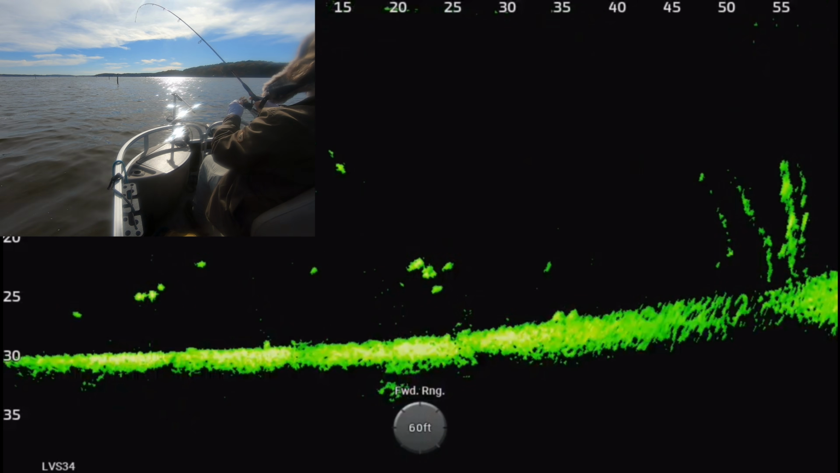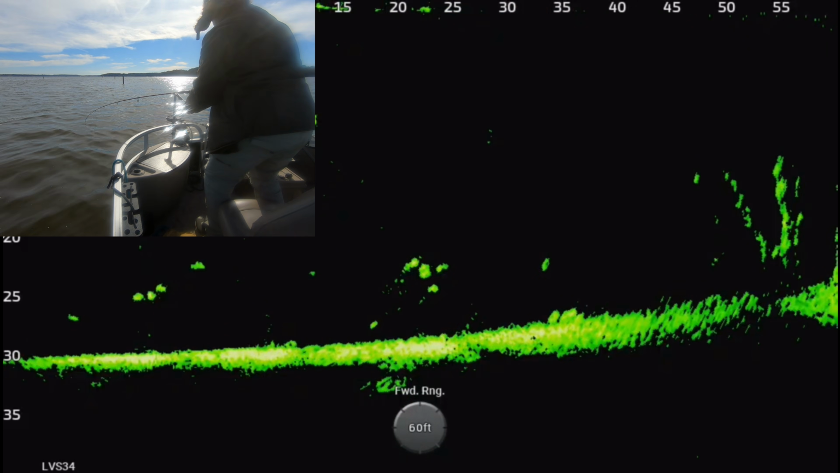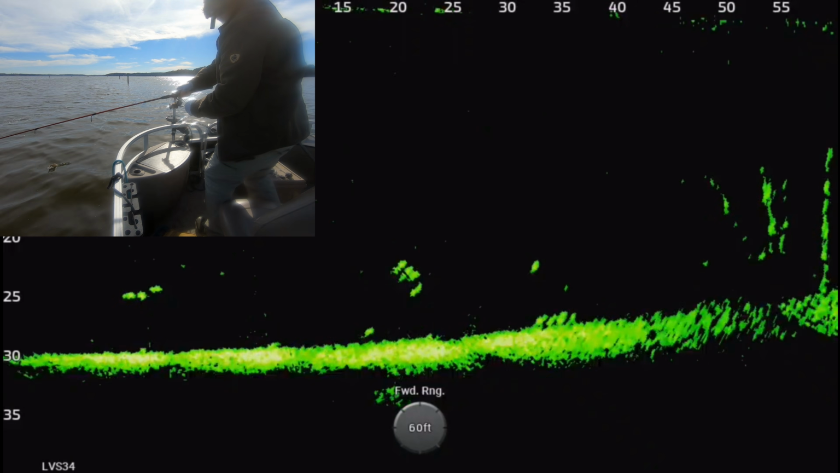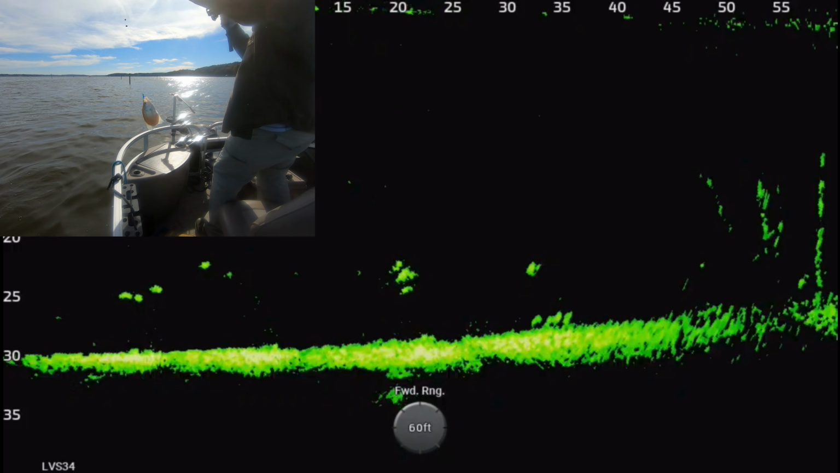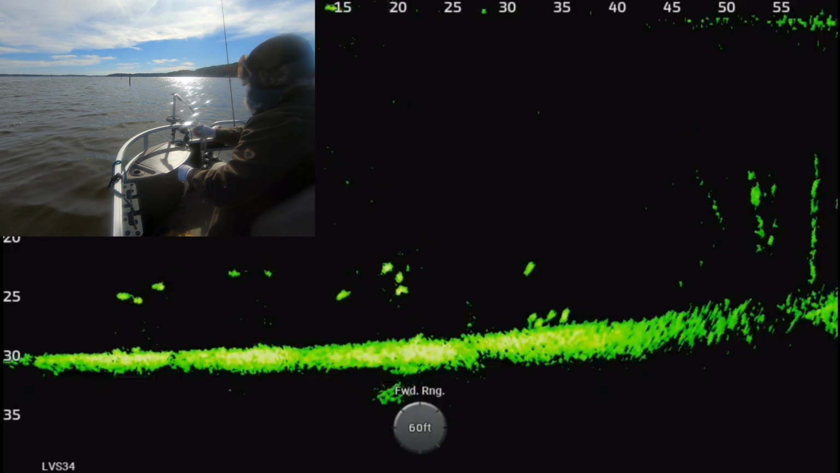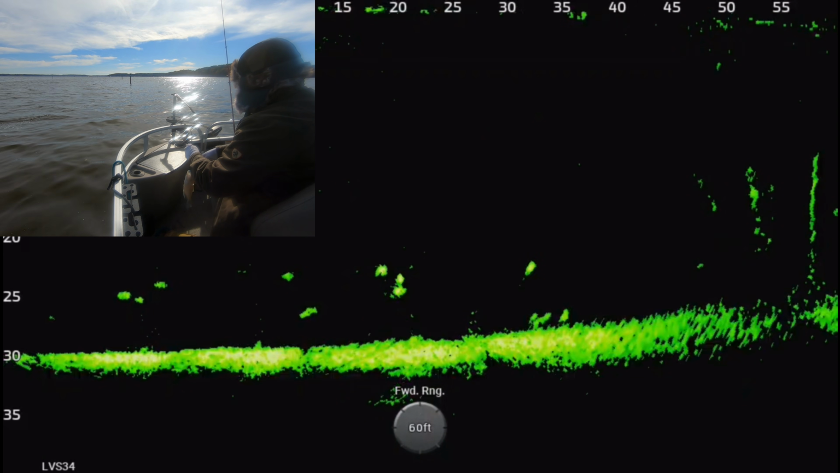The bite was very slow today for these open water fish. Most of them weren't jumping on it. So the reason I say it didn't go according to plan, and there's a good eating size crappie. It looks like about maybe a 9 or 10 inch fish. That's what I was hunting today.